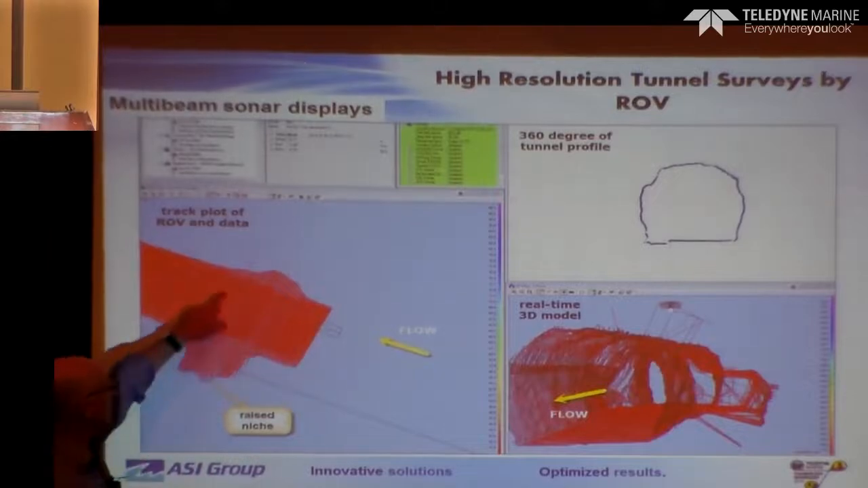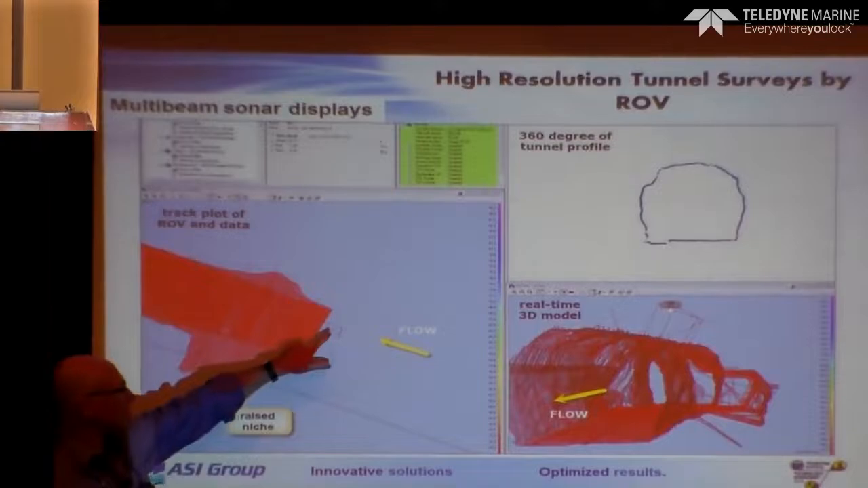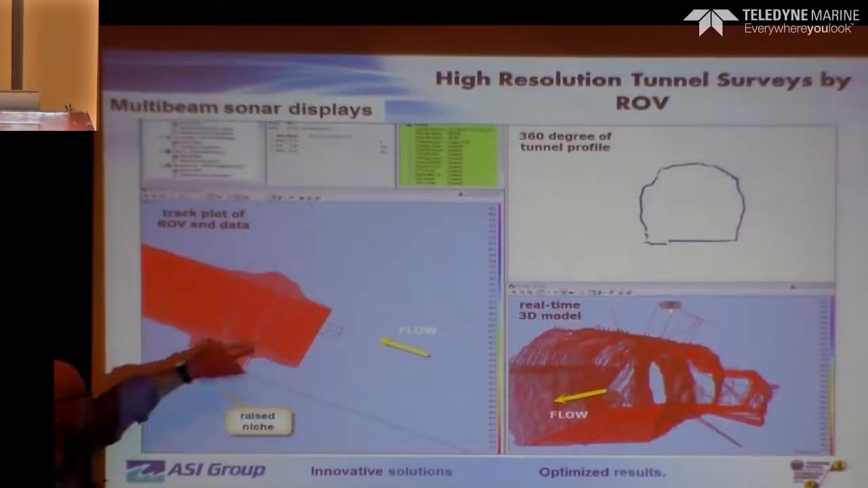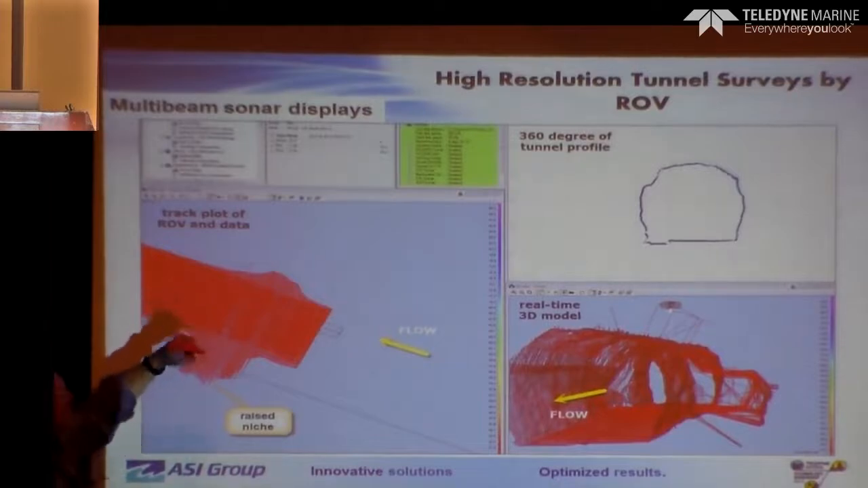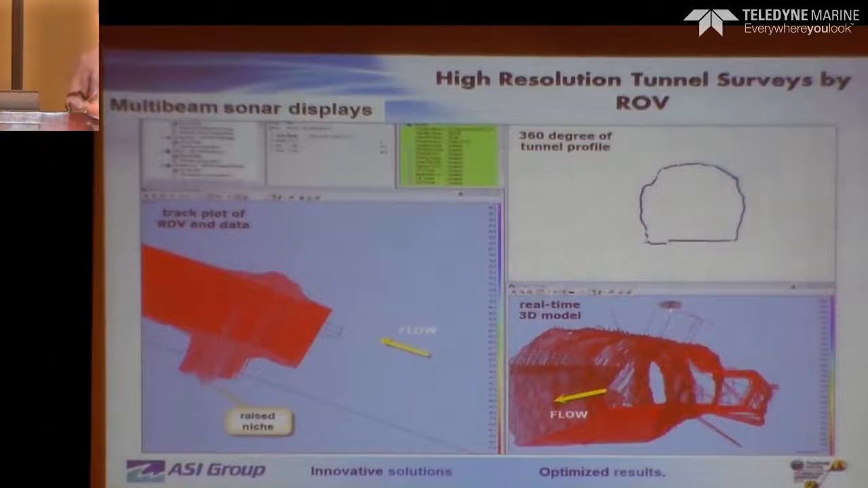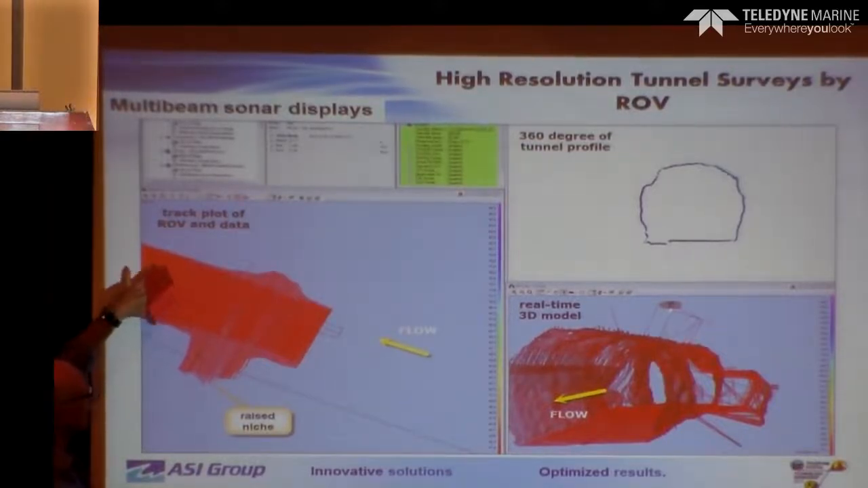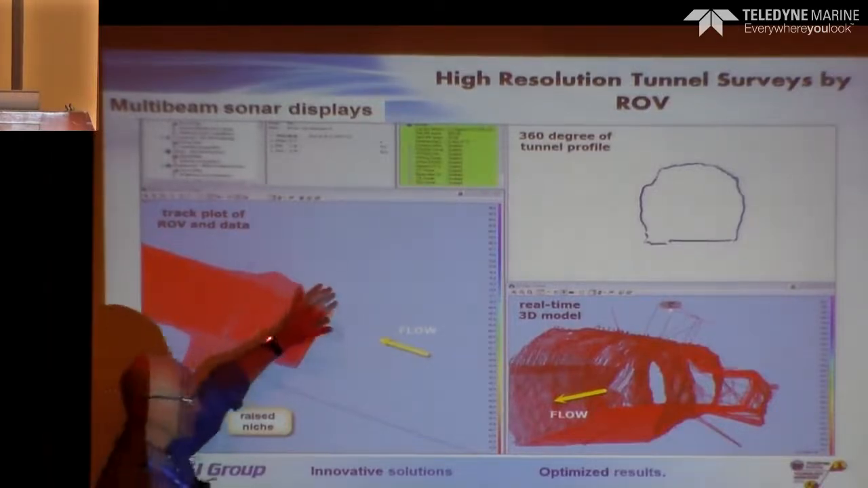I always find this is quite handy. This is basically the track plot of the ROV. It's put into the model. It kind of looks like the umbilical, but it's not. That's actually the course made good of the vehicle. But you can see even with the vehicle wandering, the INS and the software corrects everything, so the data as presented has already been fixed up.